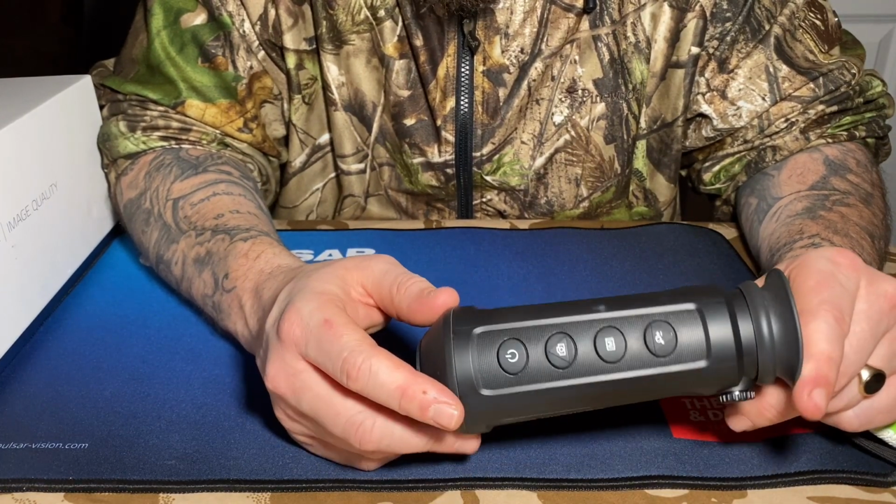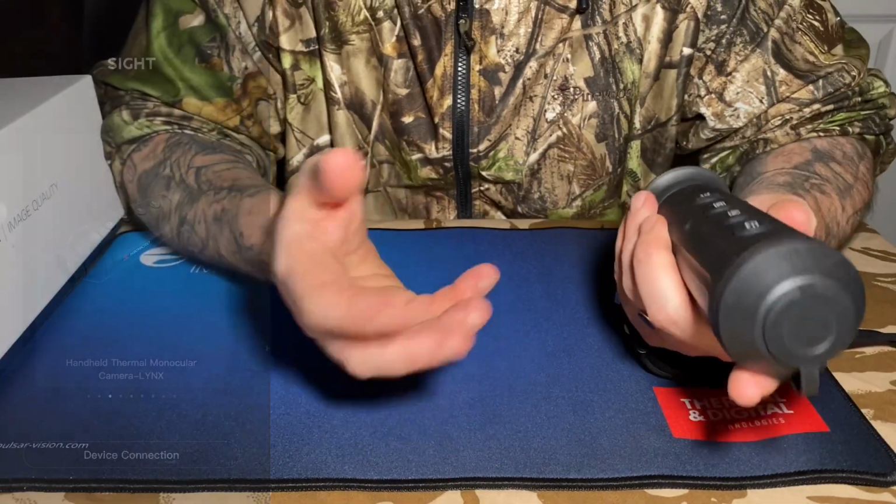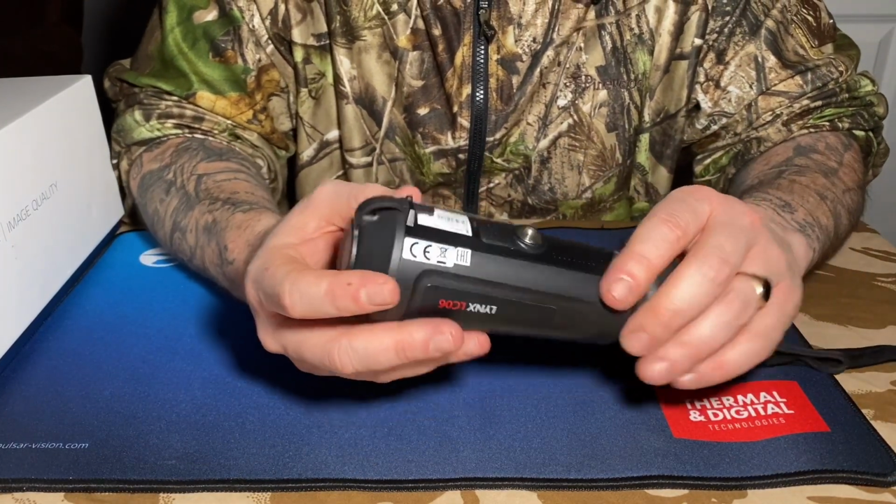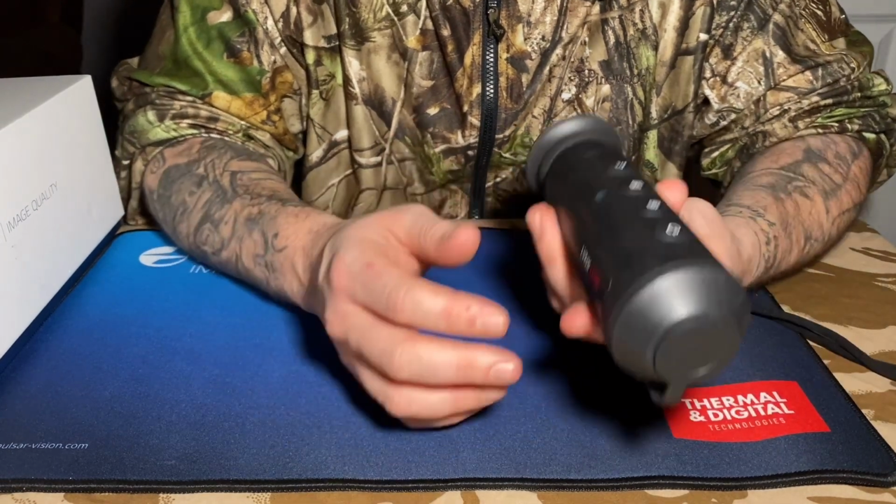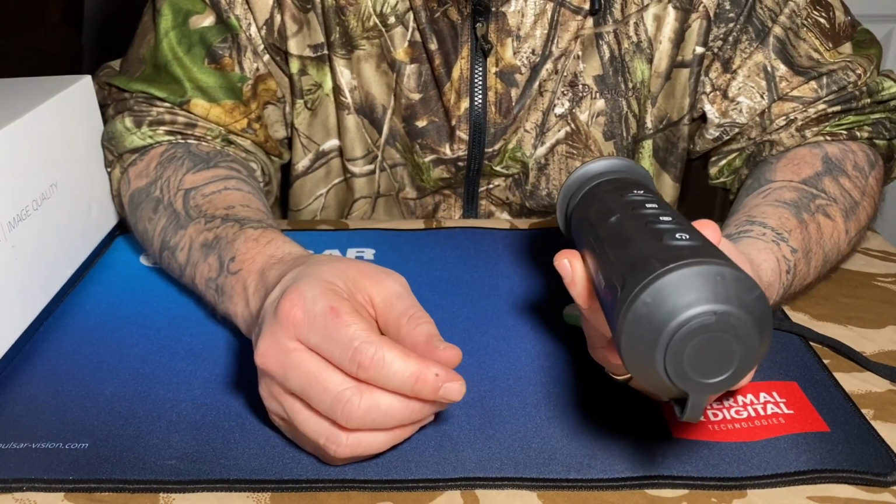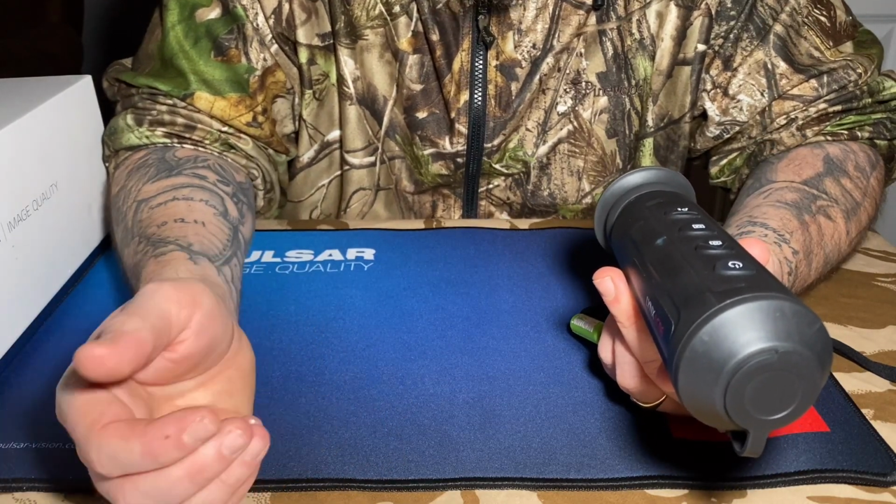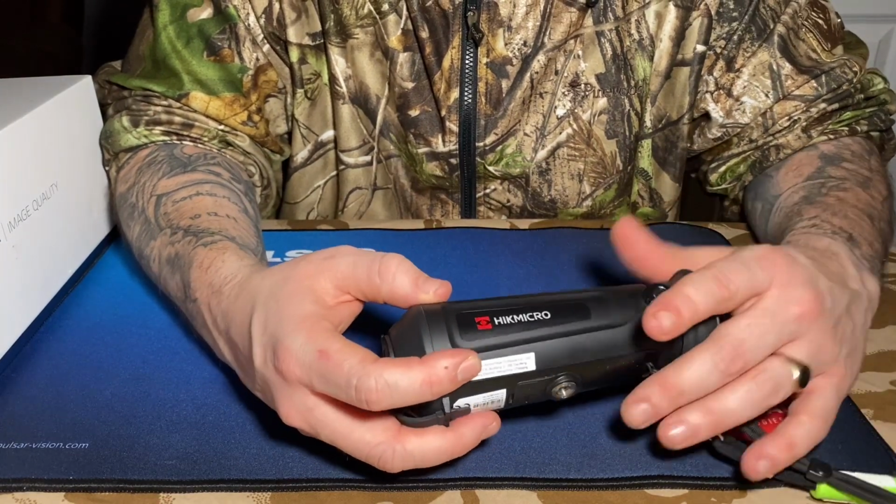They have different ones, but you can record, switch the Wi-Fi on, so you can actually have this in one hand, the phone in the other, and you can view. You can put this on a tripod. It's got a tripod attachment here, so you can screw this onto a tripod. You can have it sat there in front of you and use it as a spotter like that if you want, and then have your phone by the side, and you can see what you're looking at with the thermal. Record, take pictures, all the same, everything's still there.